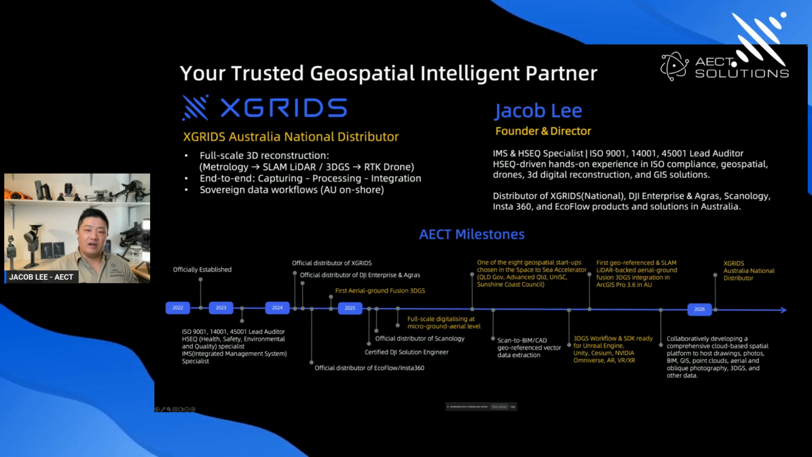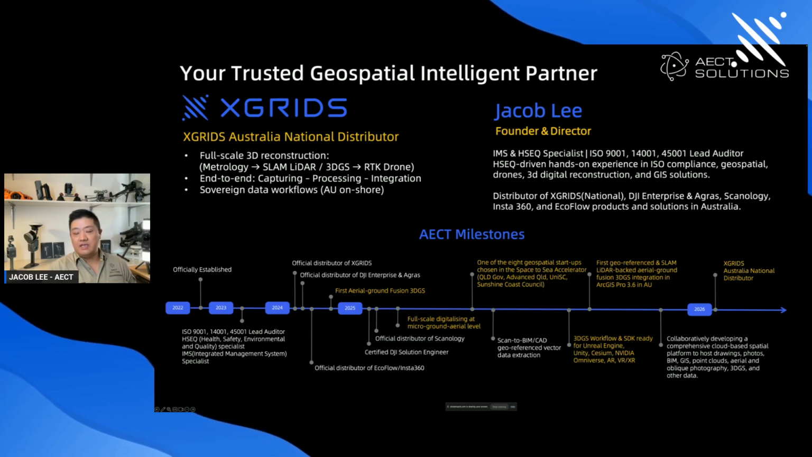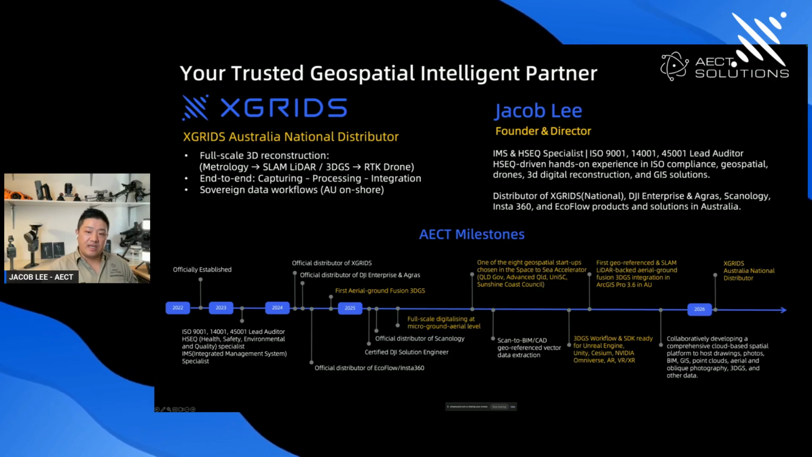Some of our key milestones show the evolution of our ecosystem, which includes the first 3D Gaussian splatting aerial-ground fusion in Australia, and being one of the 8 geospatial intelligence startups selected by the Queensland government, Advanced Queensland, Sunshine Coast University, and Sunshine Coast Council for the Space2C Accelerator program in 2025. We also deliver the scan to BIM workflow for Australian datasets and projects. In late 2025, we completed the aerial-ground 3D GS data fusion integrated into ArcGIS Pro 3.6. And we are scaling as a national distributor for XGRIDS in 2026.